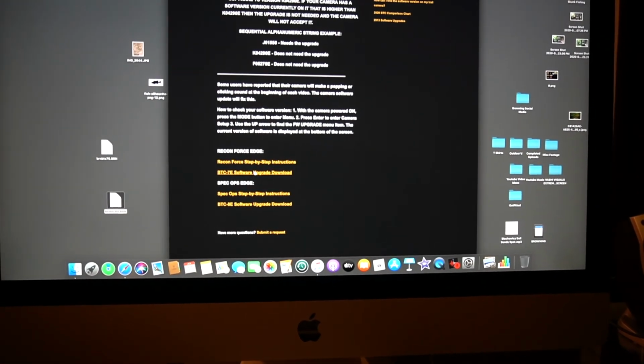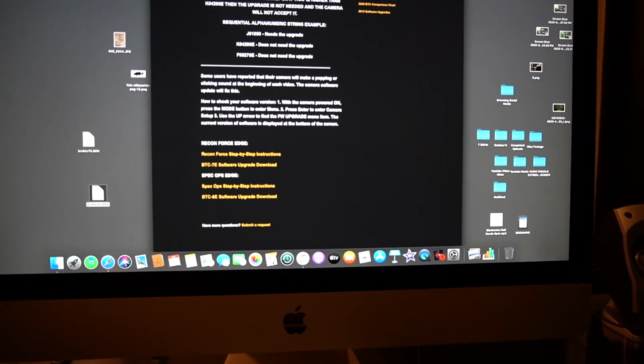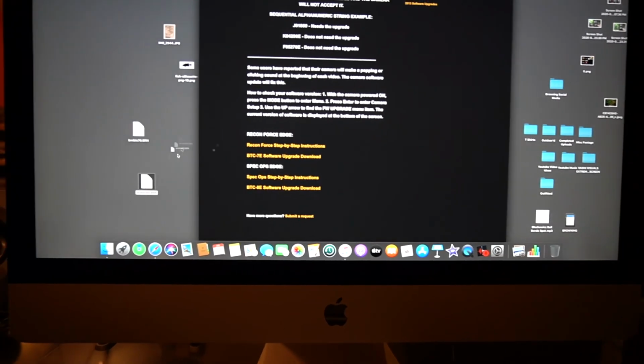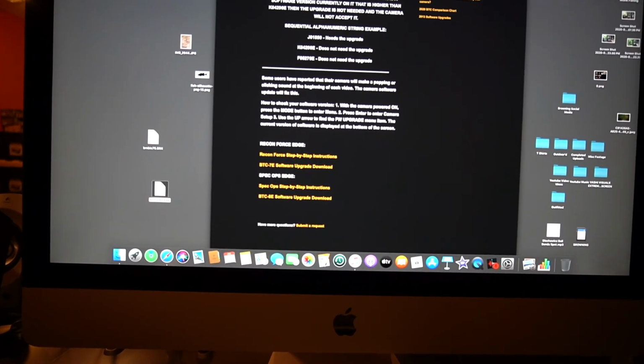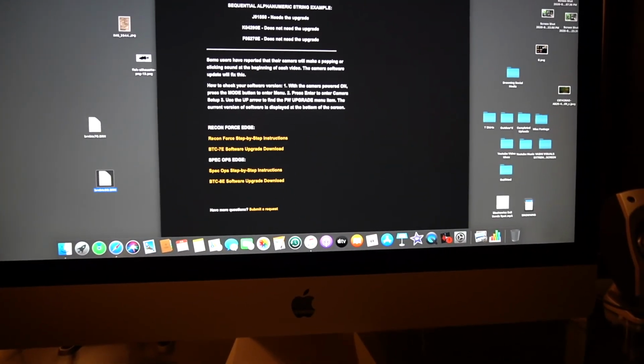So this is for the Spec Ops Edge. Click there. It's that simple. Then you just click and drag. I already downloaded it, but I'm not gonna. Anyway, it'll drag right to your desktop there.